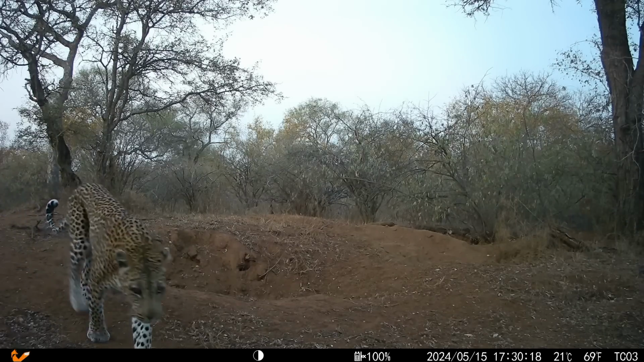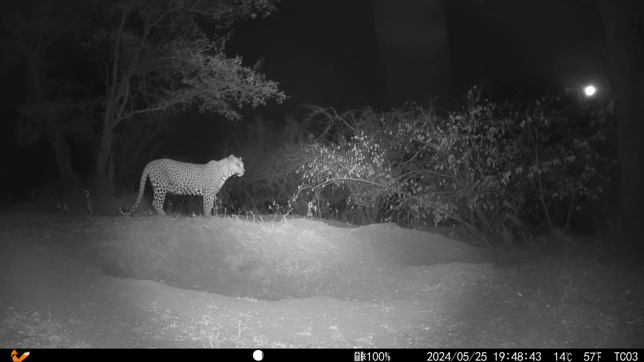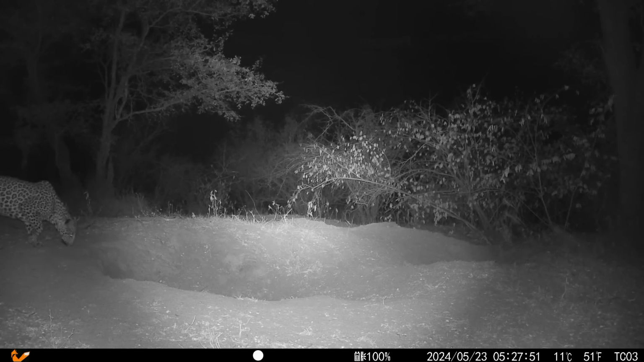Kulua, the old one-eyed female, walked past once and showed a little more interest on another occasion. But it's a younger adult female named Zaha that was clearly very interested in the contents of the burrows. On the 23rd of May, just before sunrise, she made an appearance for the first time, carefully listening at the entrance of the biggest hole.